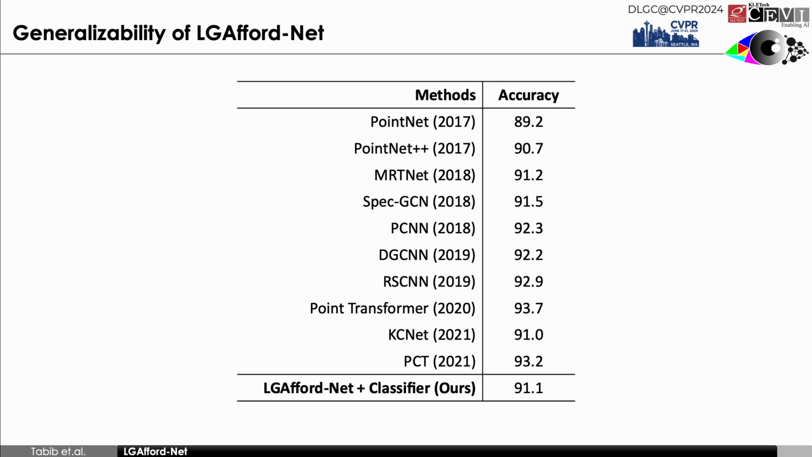It's important to note that the end to end trained models referenced in the comparison are trained directly on the ModelNet40 dataset, whereas LGAffordNet does not have information about the dataset. This comparison allows us to measure the adaptability and efficacy of the features learned by LGAffordNet for point cloud classification, demonstrating its potential utility in scenarios where data specific training data may be limited or unavailable.